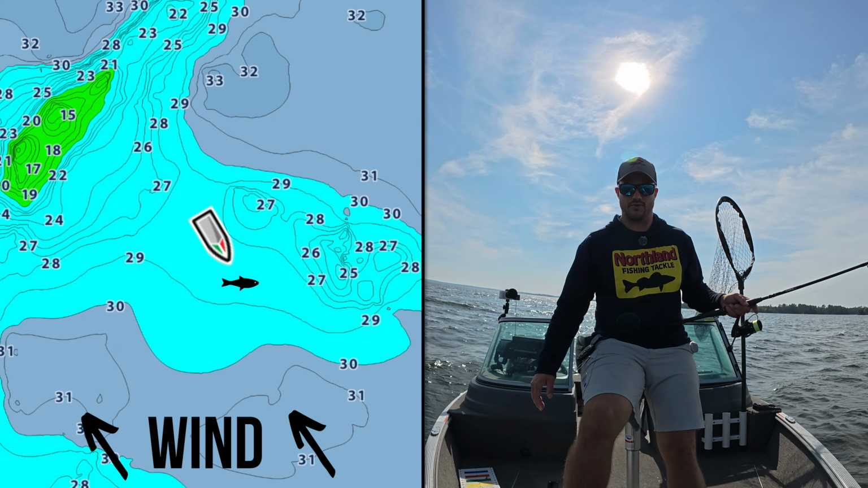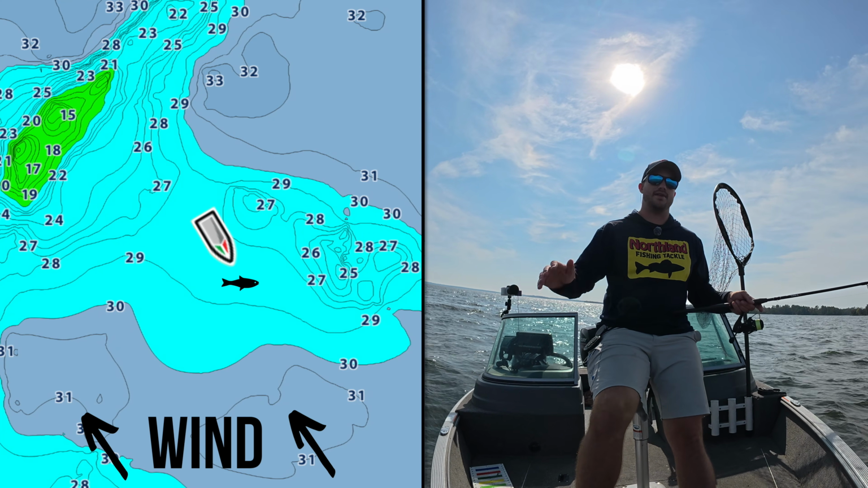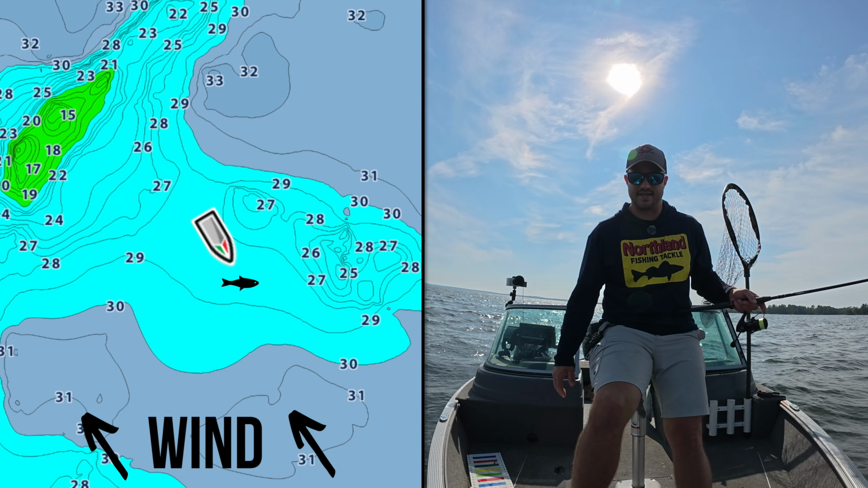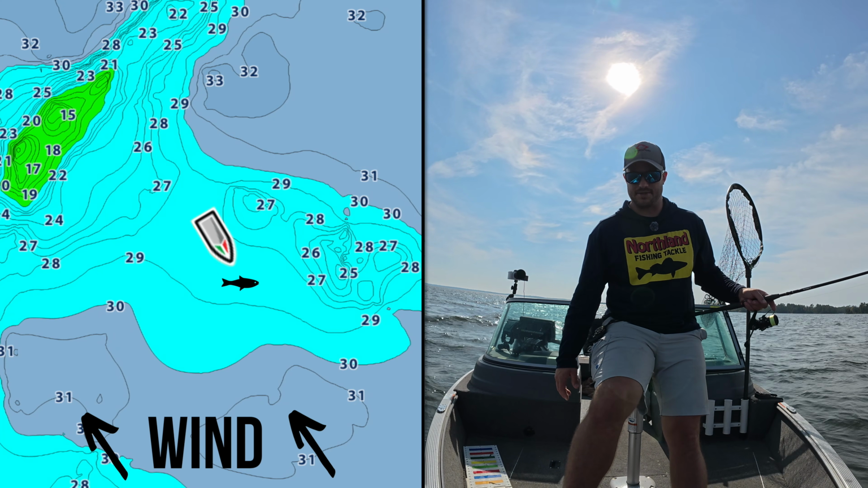Preferably if you don't go right over top, then that's ideal. But basically do that, circle around, and then kind of set up on these fish. So if I see a fish, I'll see how it's set up, and depending on how it's set up, I might do one of those 3 options.